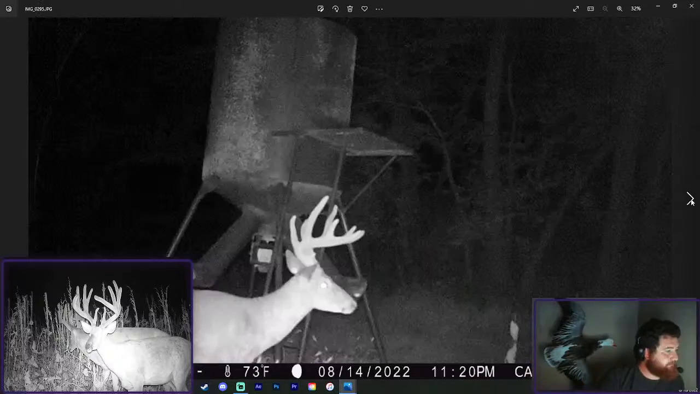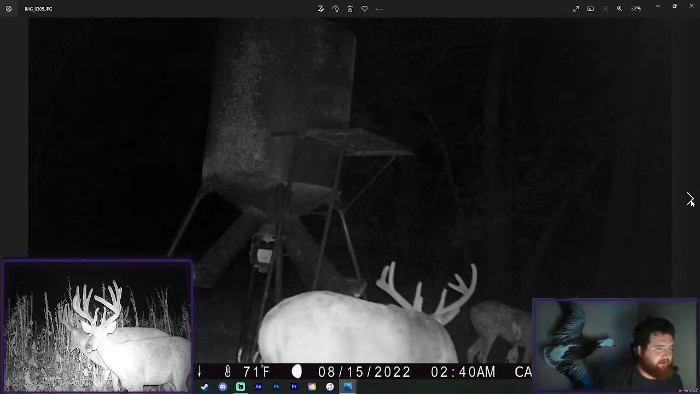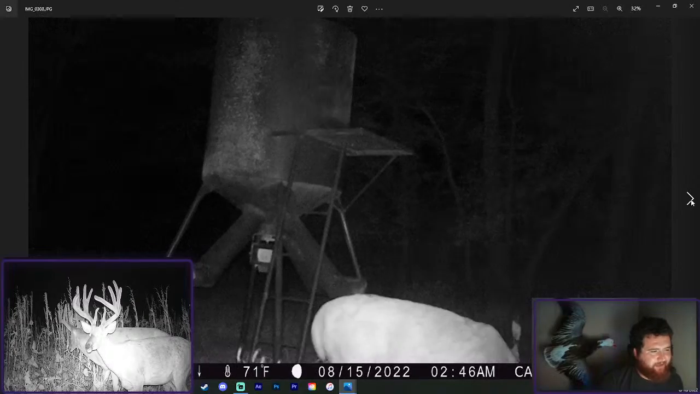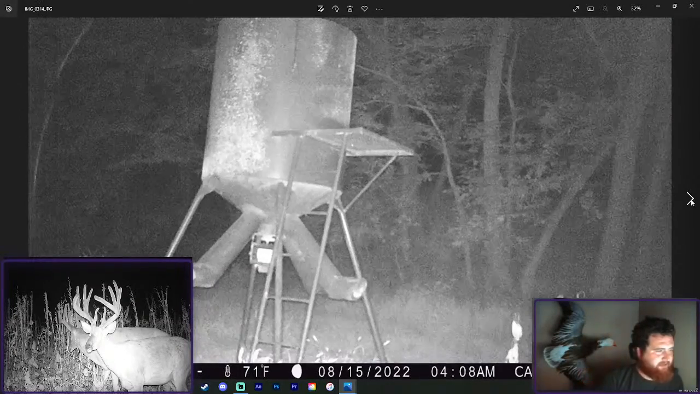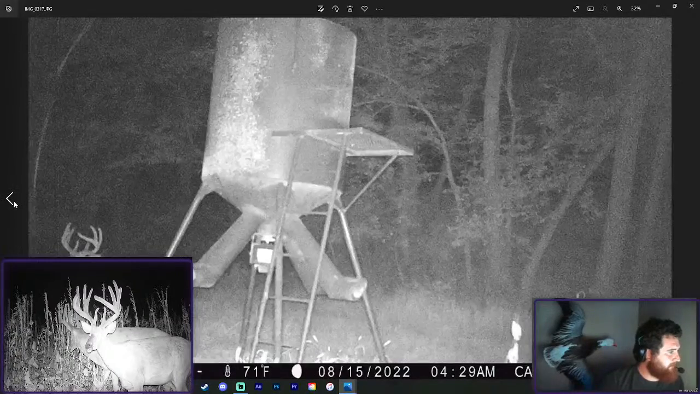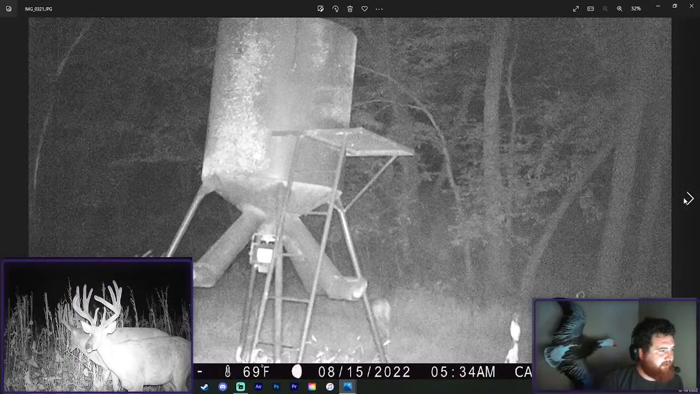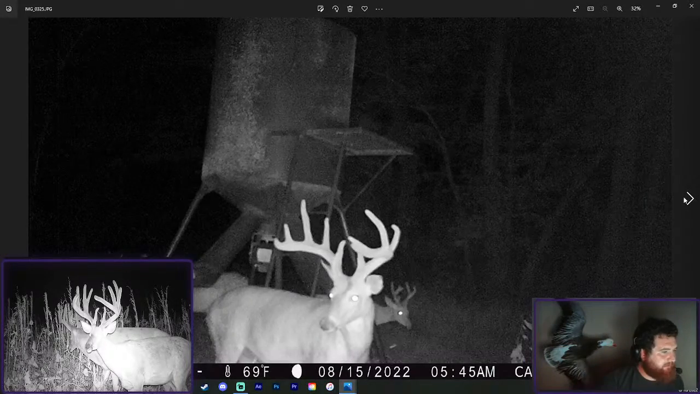Oh well. When they get 7, 8 years old, they don't usually go downhill. A lot of people think 5, 6 year olds are prime. I've never noticed that to be true. I see a lot of deer that keep growing when they get 7, 8, 9 years old even. IKEA.